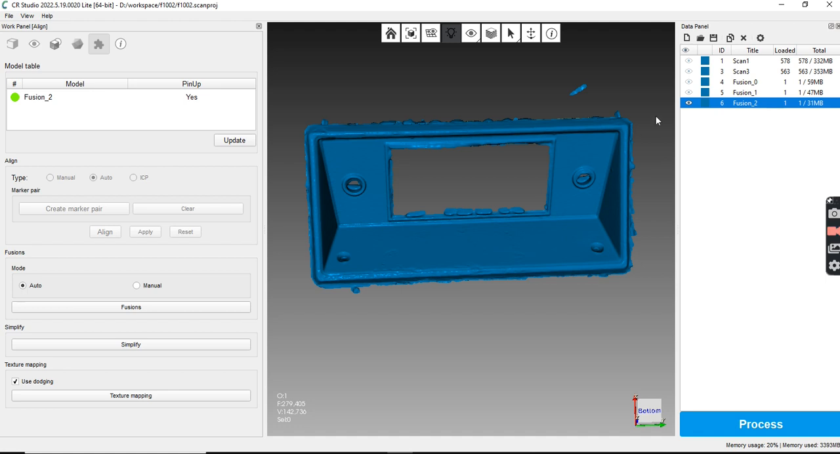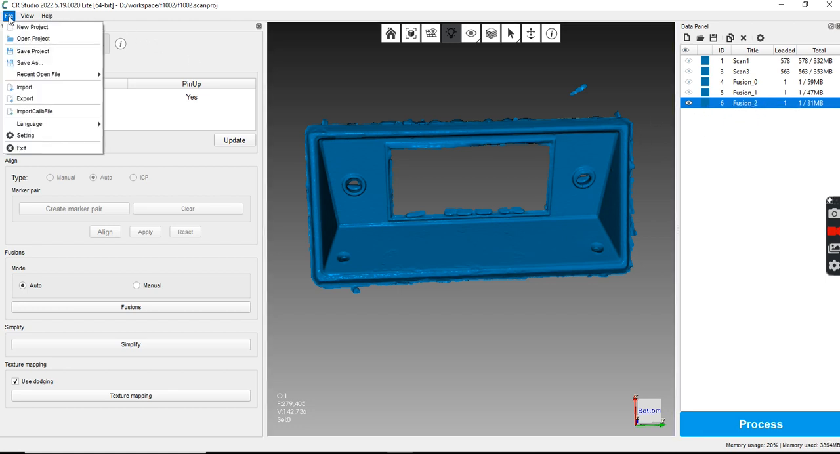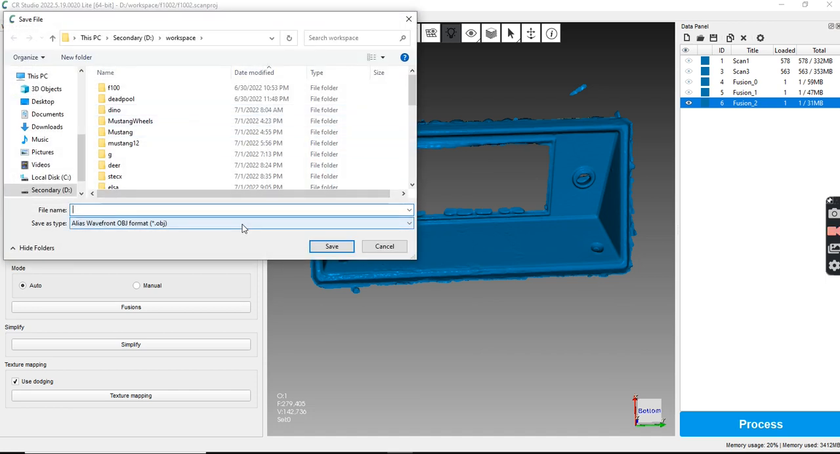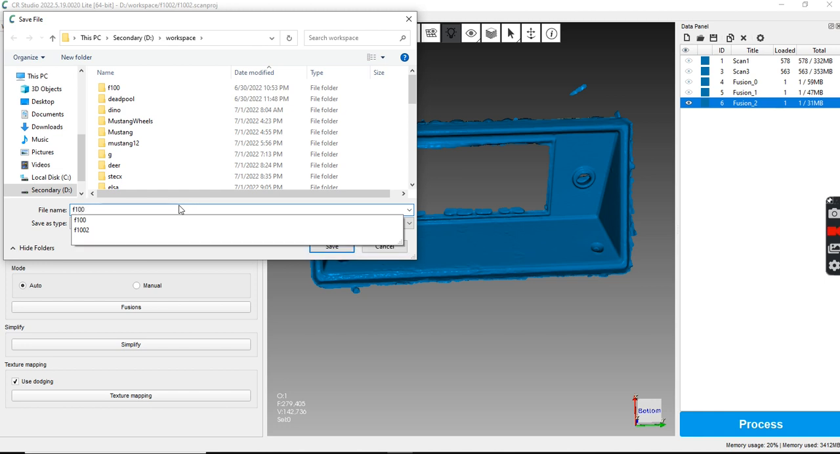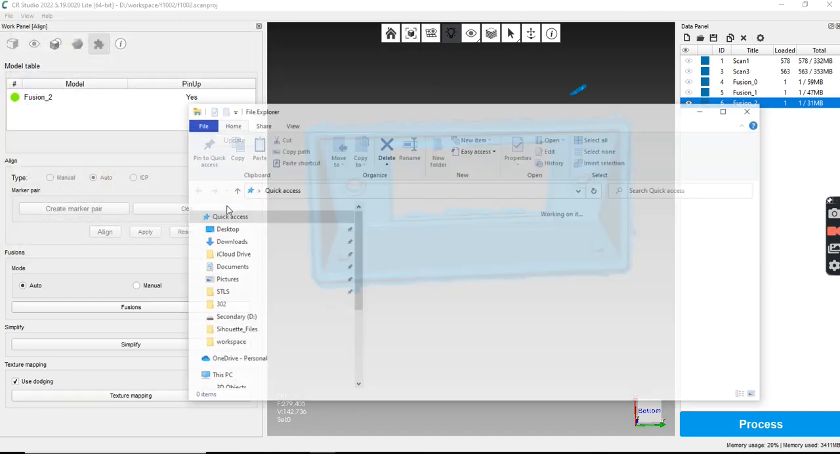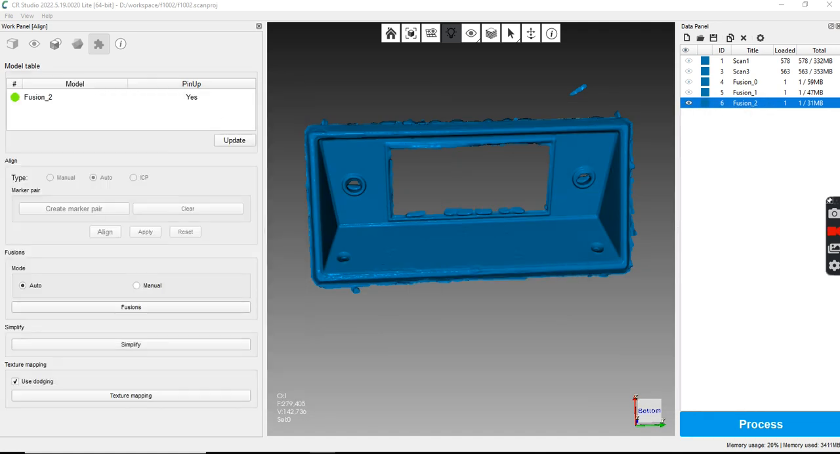But if I want to export this out, select the one that you need, go to File, and Export, and you have several versions. You can do OBJ or STL. I'm going to just do STL F100, and we're going to do A. And I'm going to try to navigate to that. All right.